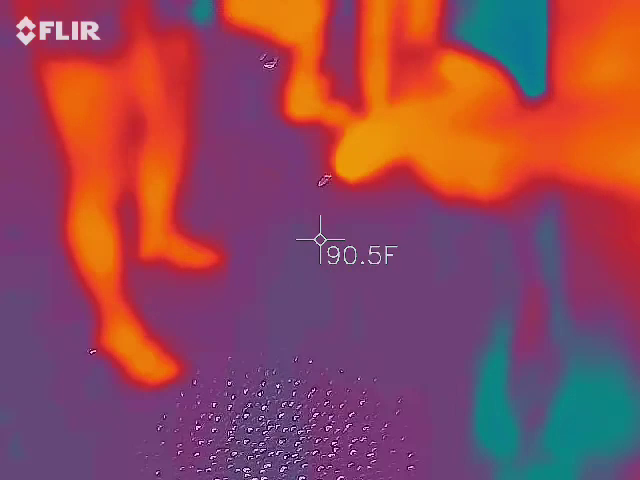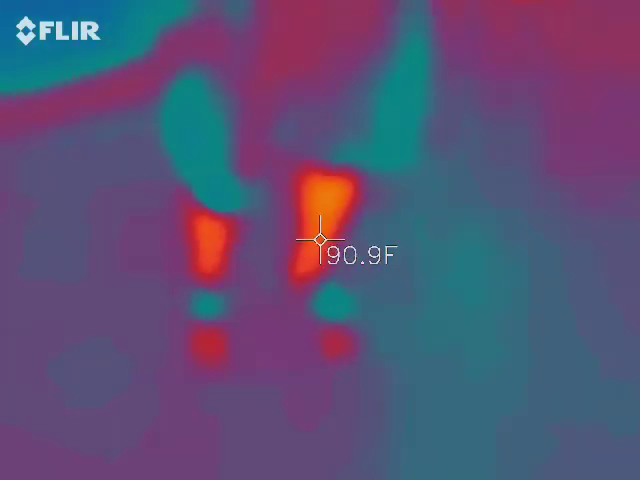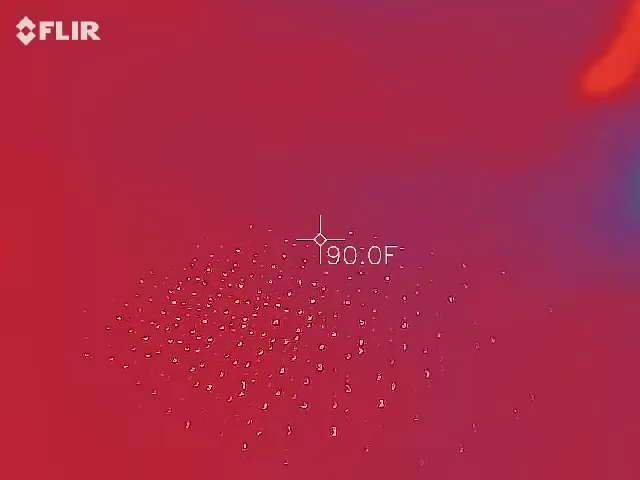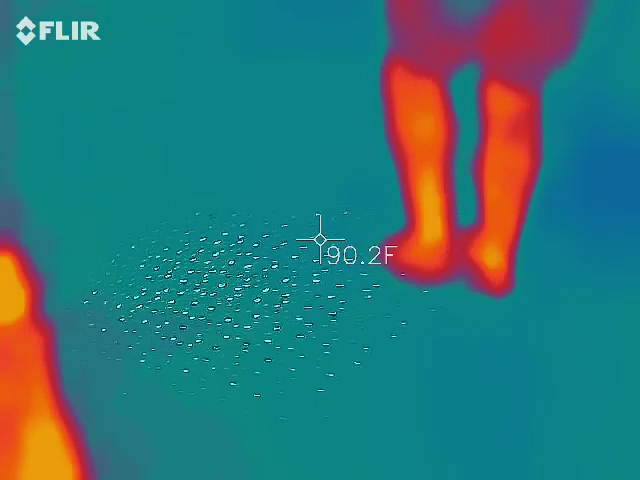Wait, so how do you actually see? For example, if my foot's here, this is how I use this guy. I'm going to spread it out in front of me, and I'm not looking at the dots. I'm looking at what's coming in between the dots, whatever is between me and the dots. That's what I was thinking, because you have the digital camera, right? If a foot's there, you don't see it.